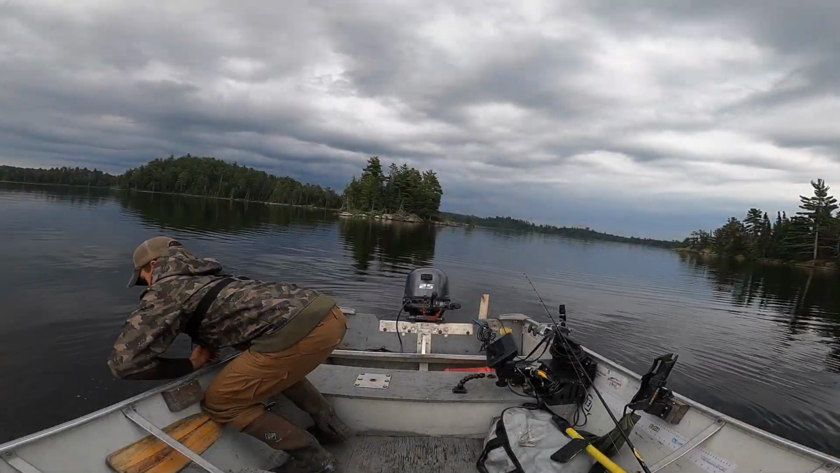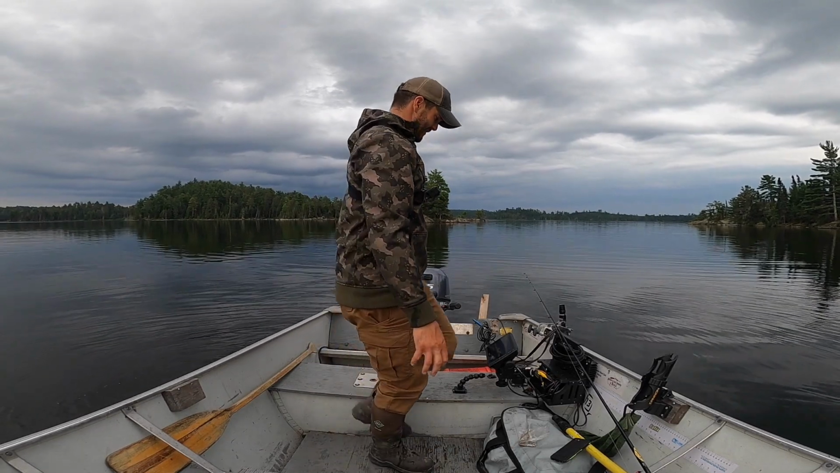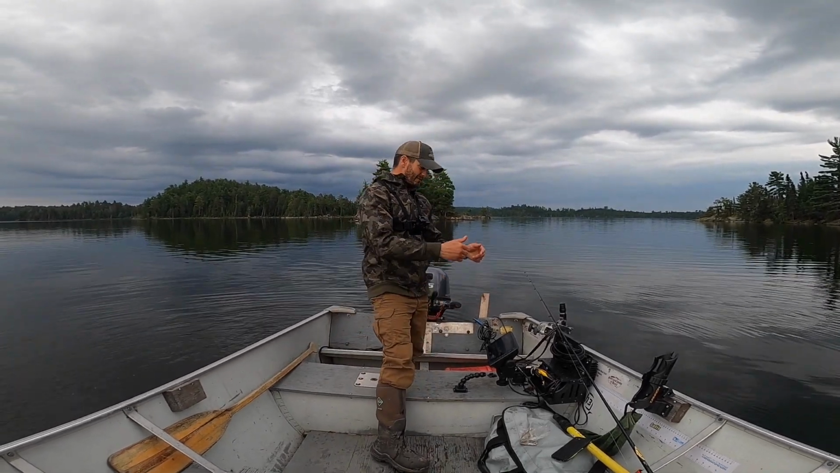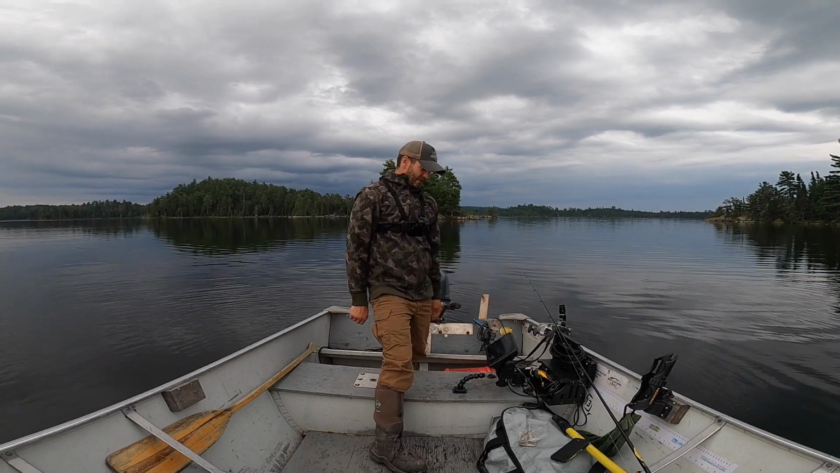That is just awesome. Look at that. Right away, gone straight to the bottom. That fish just crushed it. As it was dropping, that fish hammered it. That's just so much fun, watching that bait go down on the Livescope, and then you just see that fish come up for it, and boom, 26-inch walleye, right on.